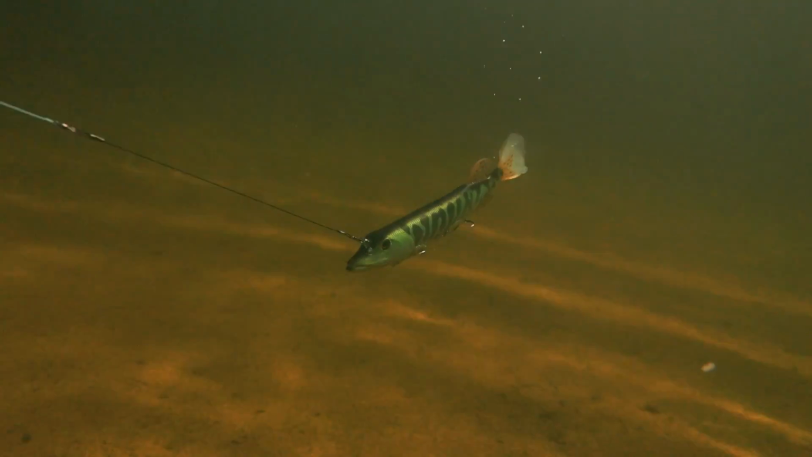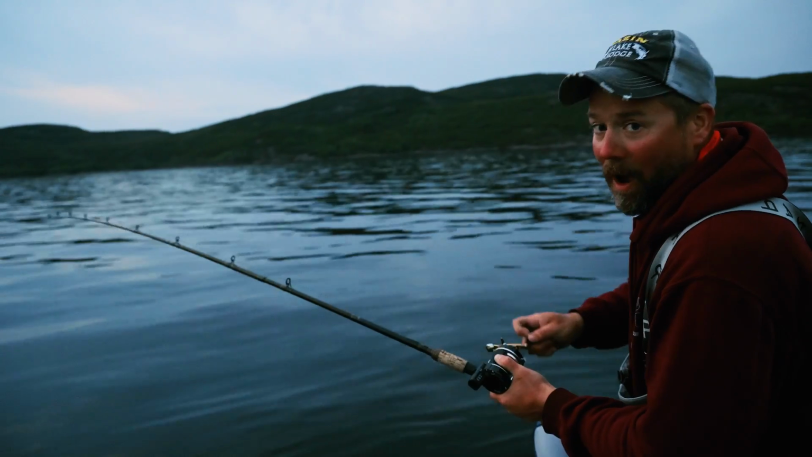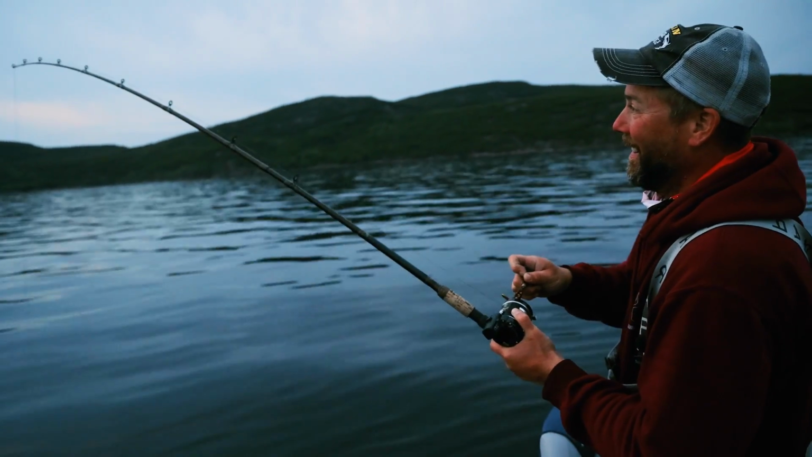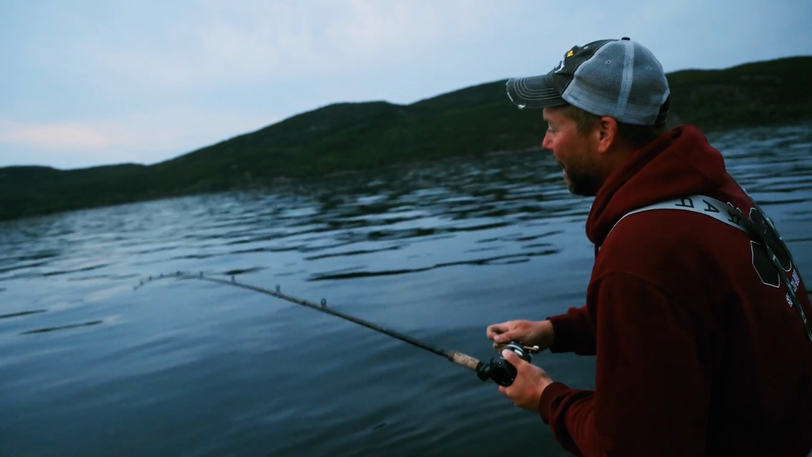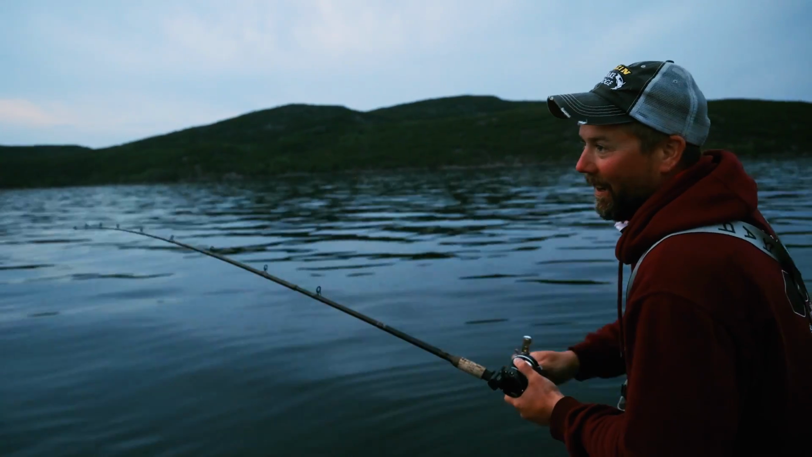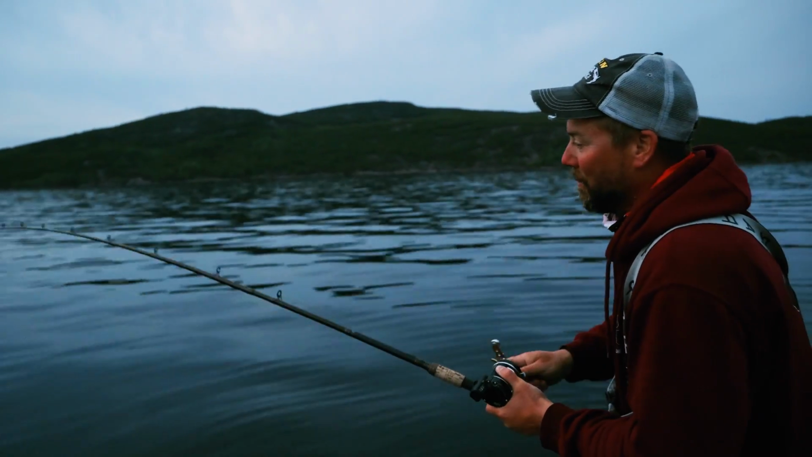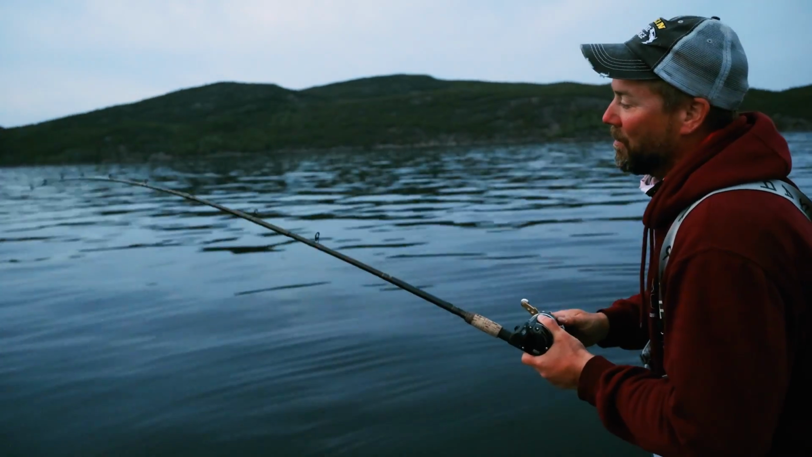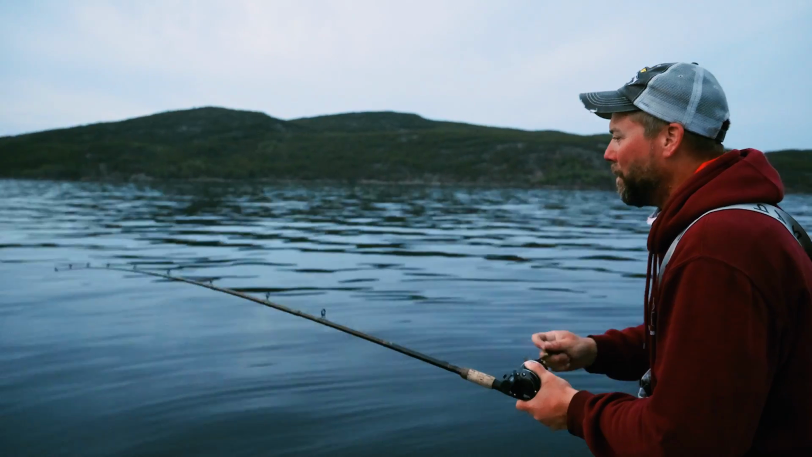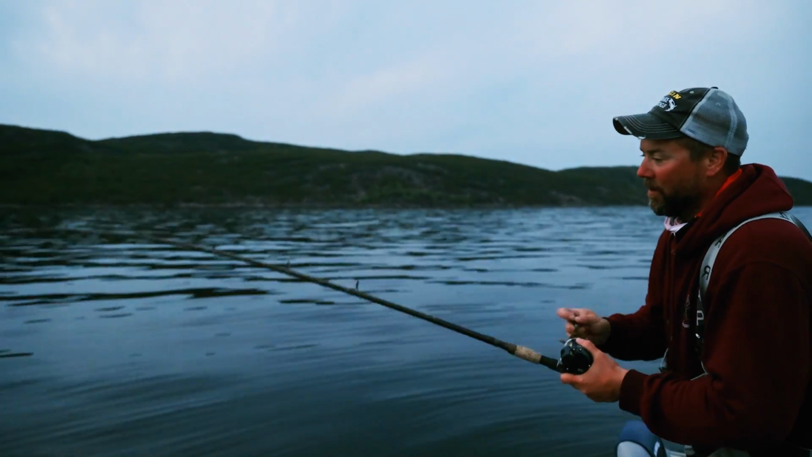This fish absolutely smashed this live target pike. Smashed it. The rod almost came right out of my hand. Big head shake right there. Oh man, it's been a long day. But you gotta put in long days to catch big fish sometimes. Sometimes it happens fast. Sometimes you gotta put in some time. Man, I love this so much. This is so much fun.